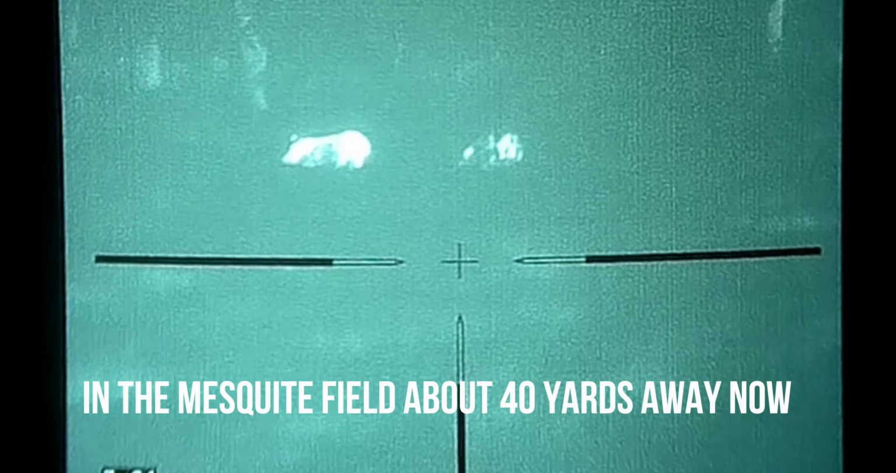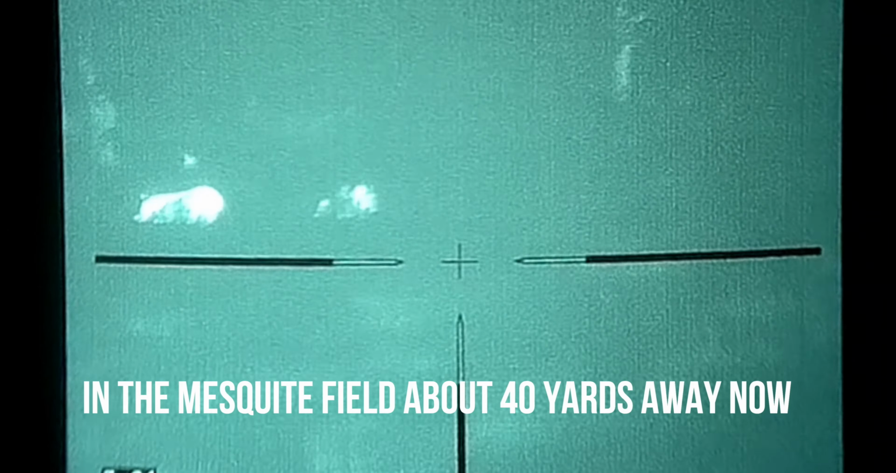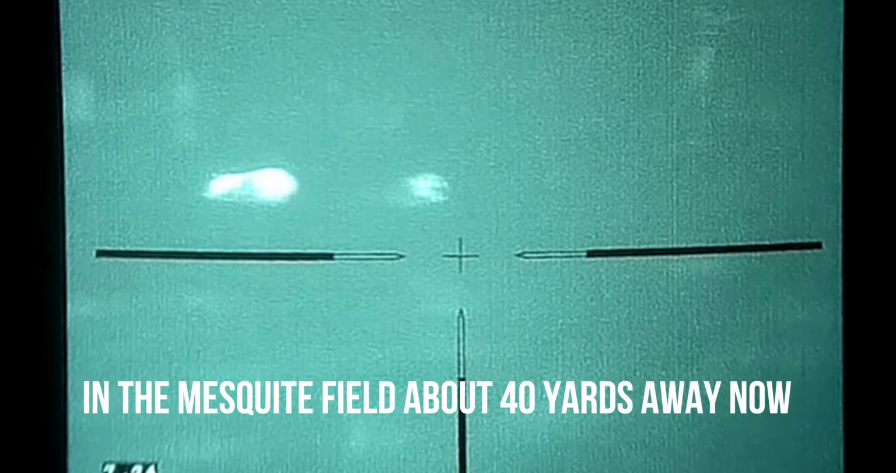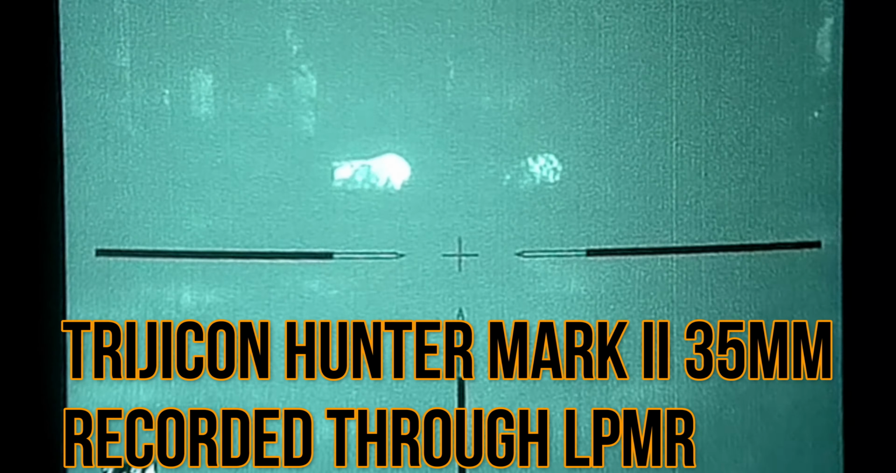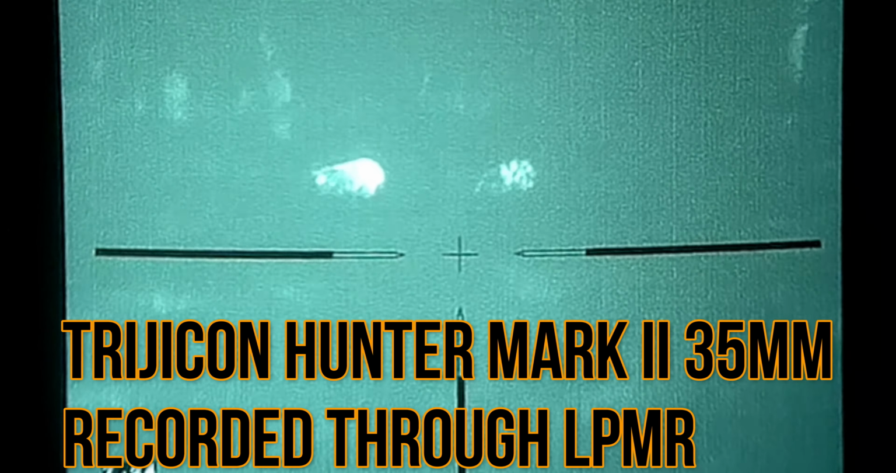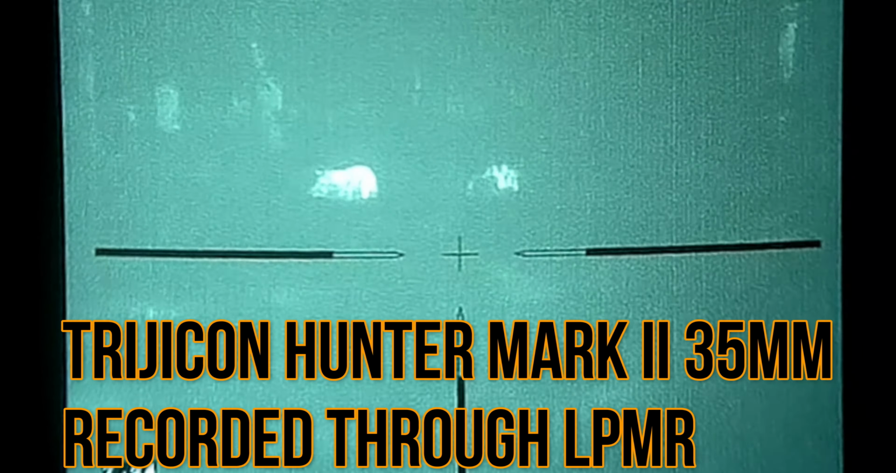We actually hit the call, and instead of coming to the feeder, they immediately ran out, but into the mesquite field. Not really sure if it was all coincidence or if they just happened to get scared and then feel comfortable over there. But either way, that's what happened, and we could see them from that good vantage point.